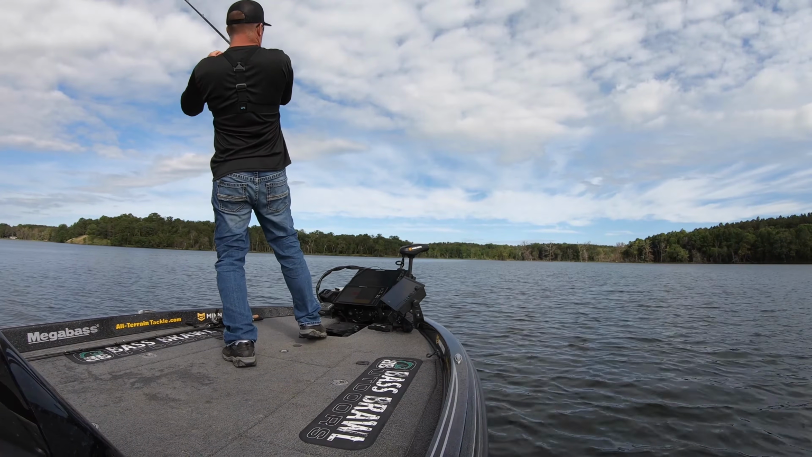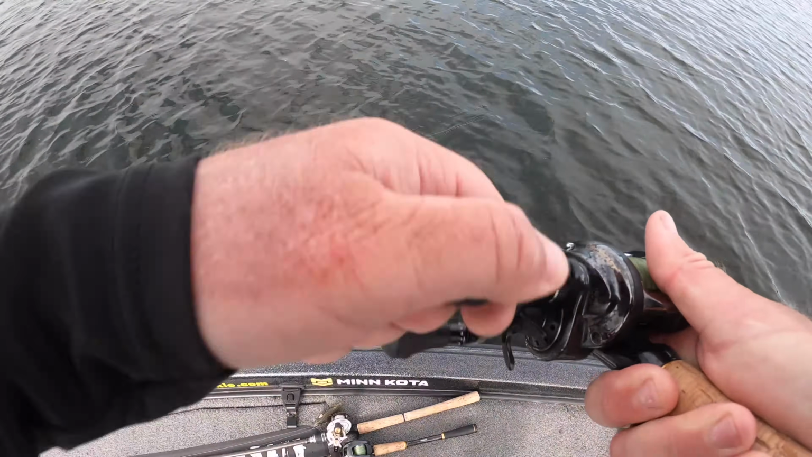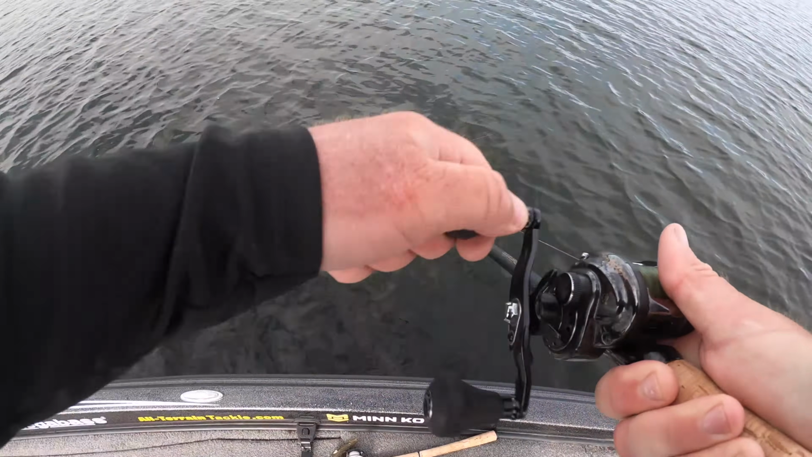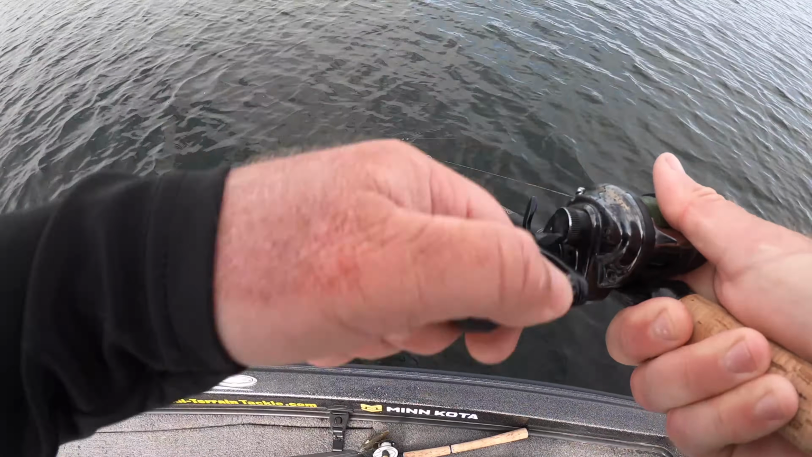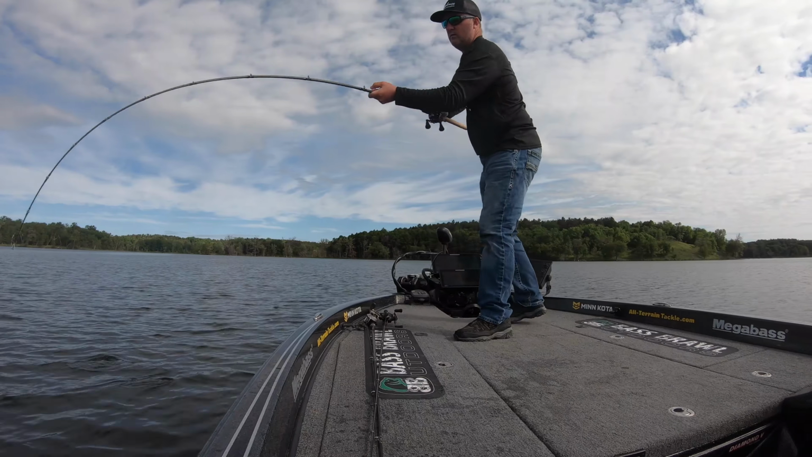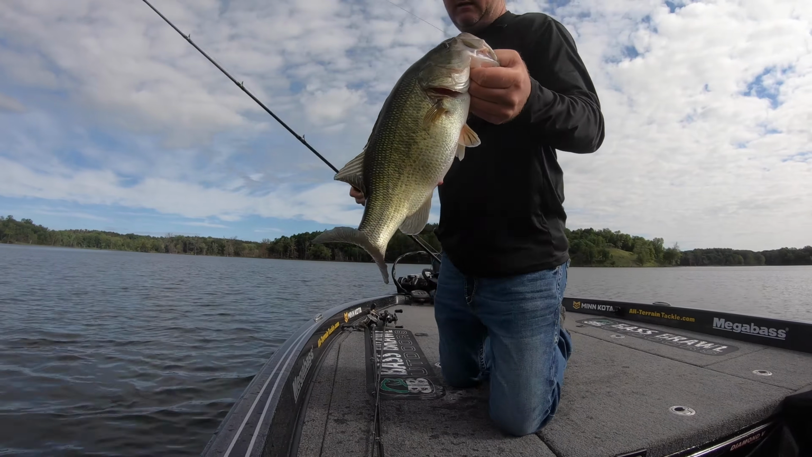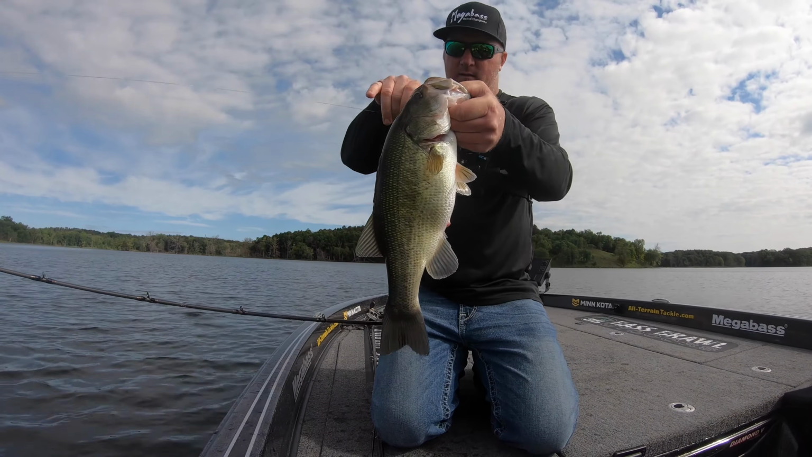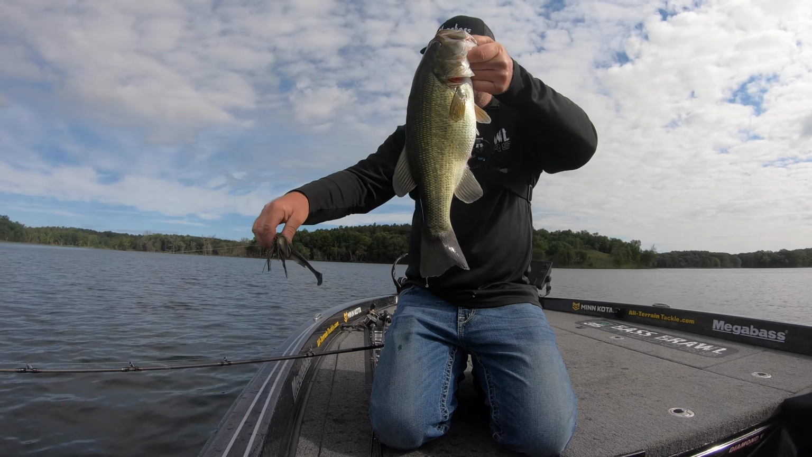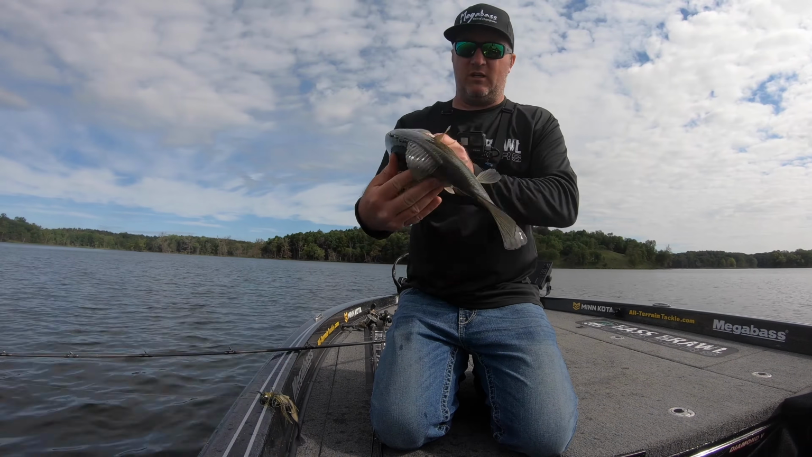Oh man, that one just picked up and started running another way with it. Feels like another solid fish. They want to come flying up to the top, so it's crucial to keep them down. Man. Nice quality fish out here. They're put on that feed. You can see their bellies. I mean, we're just a couple weeks from post spawn, and they are really changing.